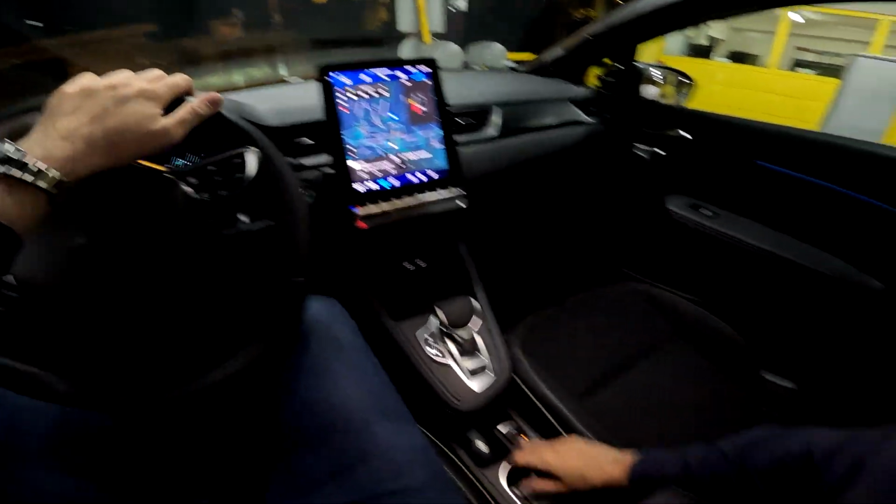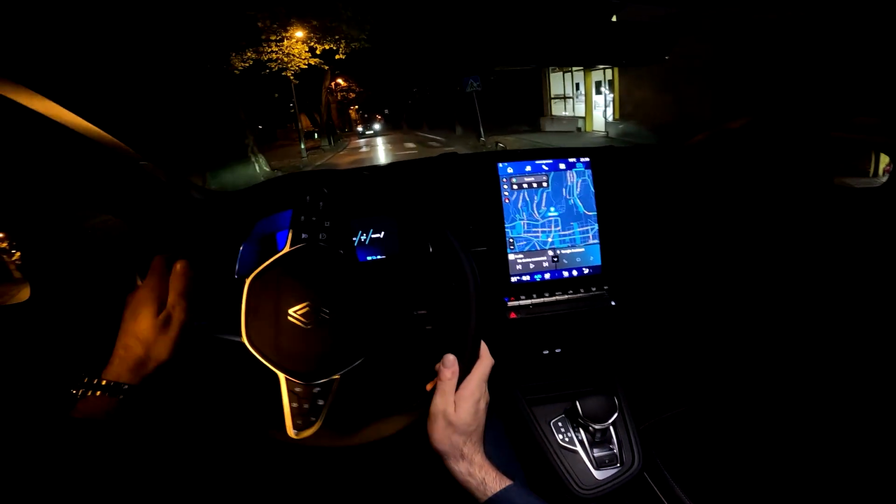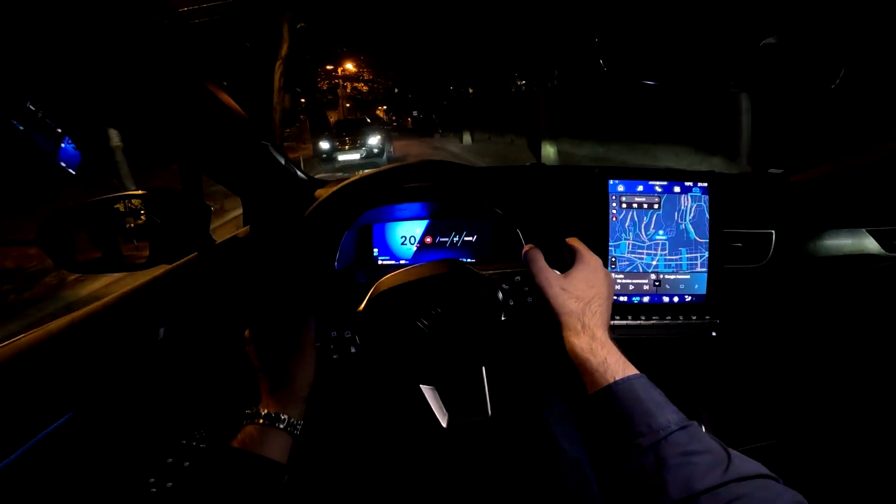And we can go. By the way, lots of storage room here. 24.7 liters of storage throughout the cabin. So that is really convenient.